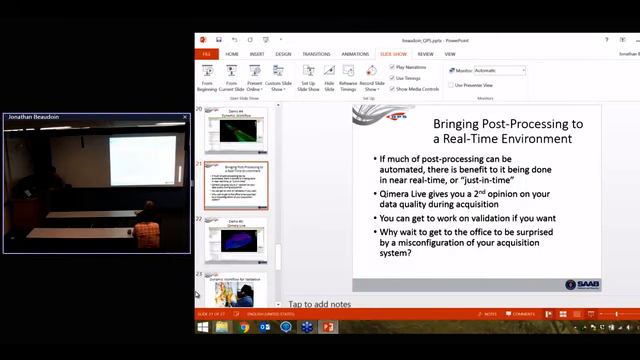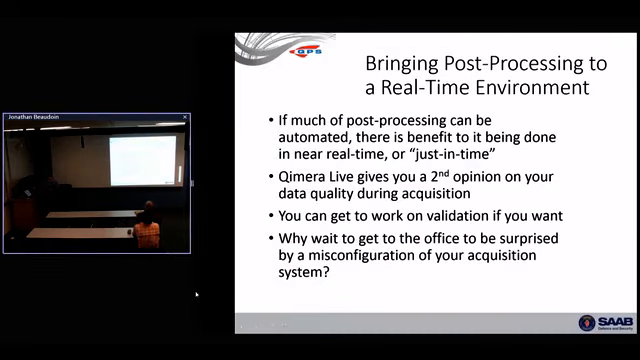You can do this in post-processing, but what about doing this in real time? What if you cozy this up against an acquisition system? You're sitting on a cruise for 6 weeks. It's nice to be able to configure this to bring in data automatically and just add it to the map. So this is something that we put into Chimera Live.